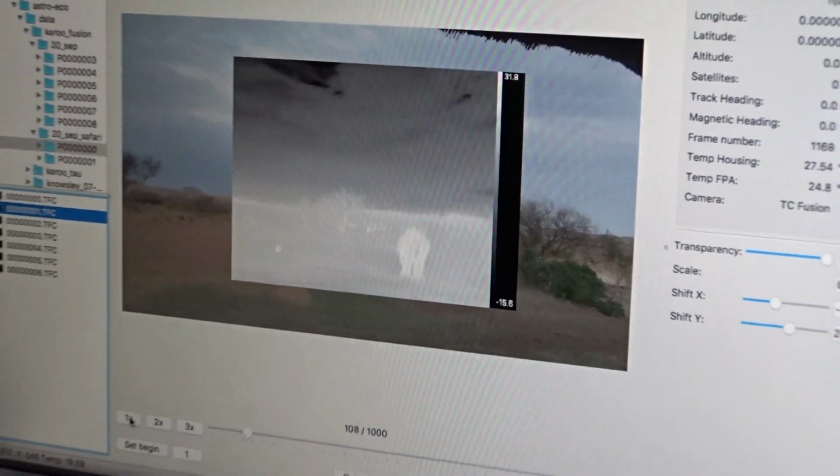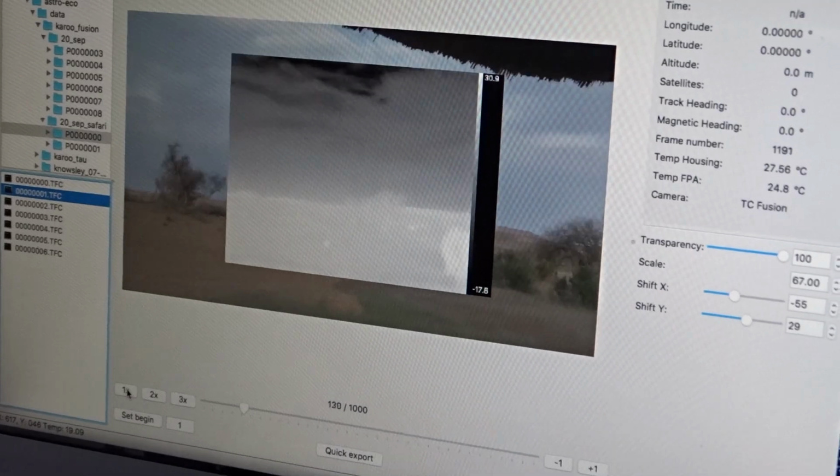Is this the handheld? Yeah. Are you getting ready to roll? Because it's going to be